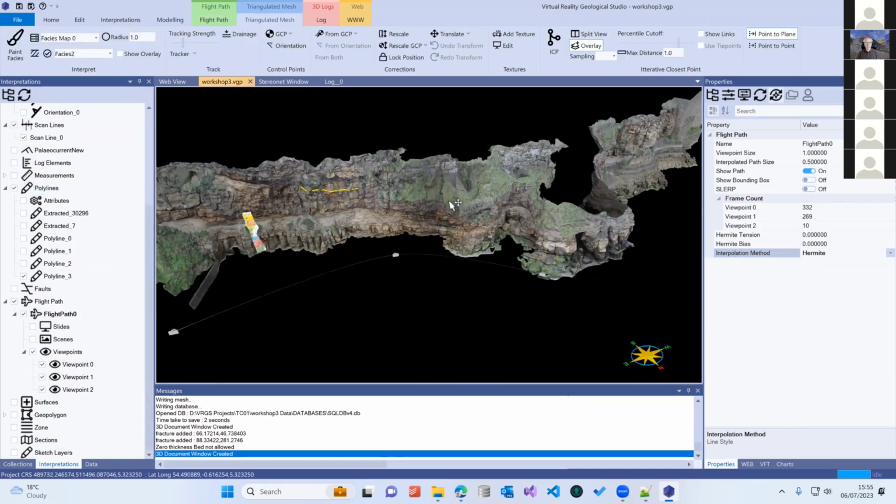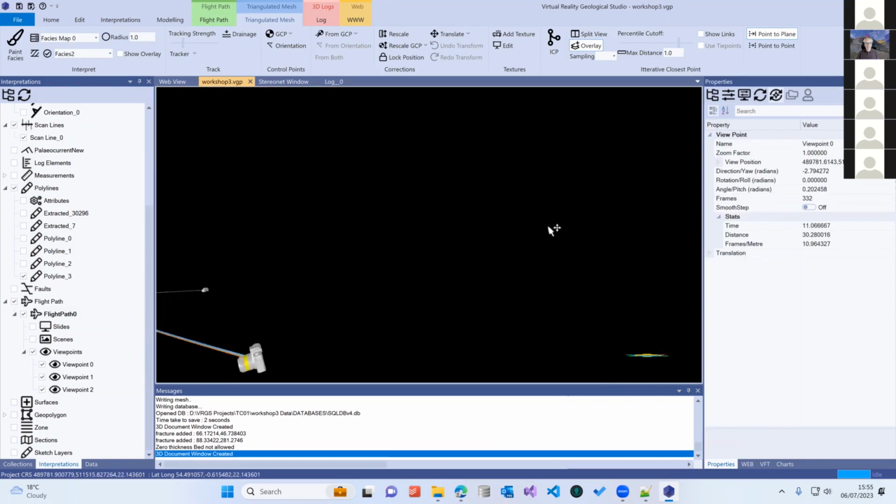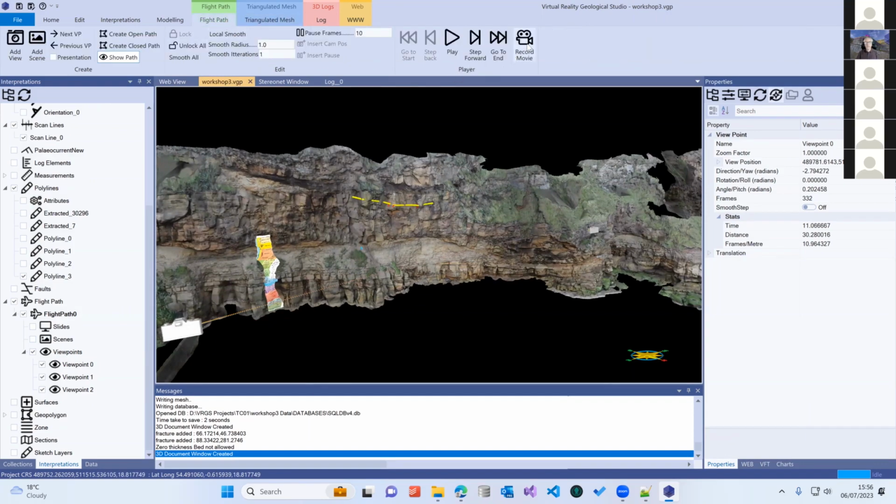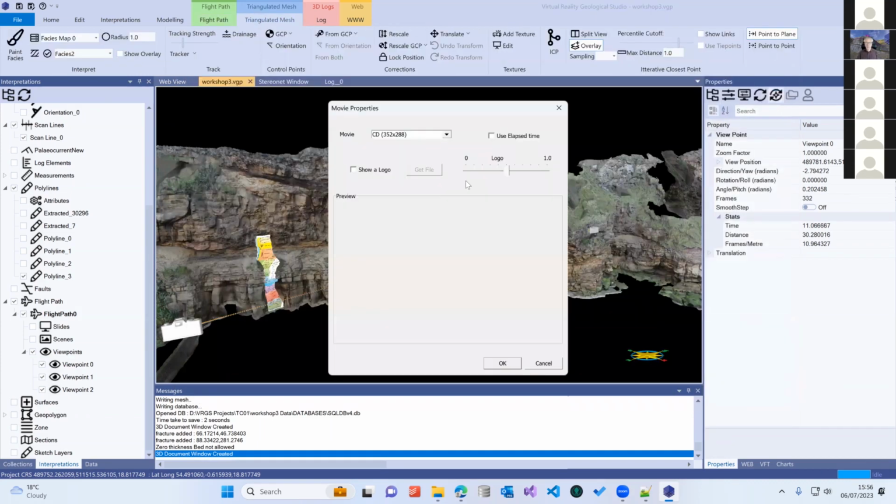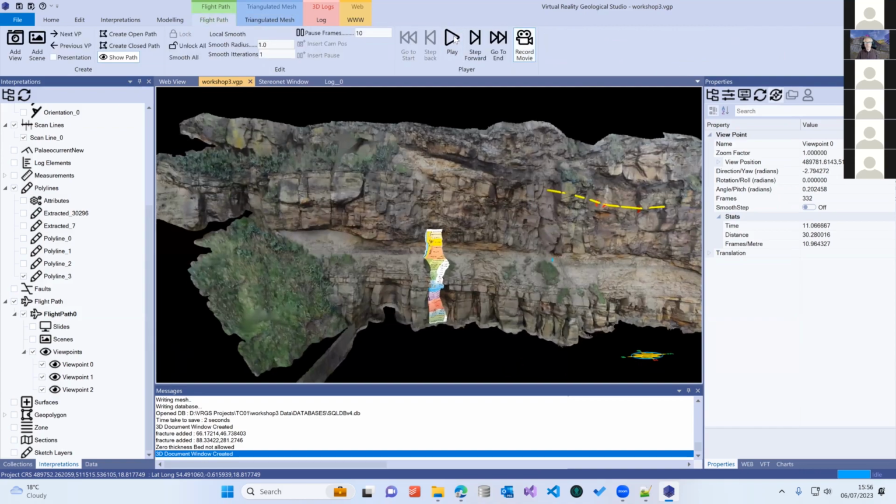And now you can see the cameras, old style cameras, they represent your viewpoints. And then all of these arrows in between are the different frames that are going to be in the movie. We then take the flight path, we can do record movie. Let's just stick it on the desktop. Save. We have to set some parameters here. I'm going to save this as an HD movie. And in flight path, I'll press play.